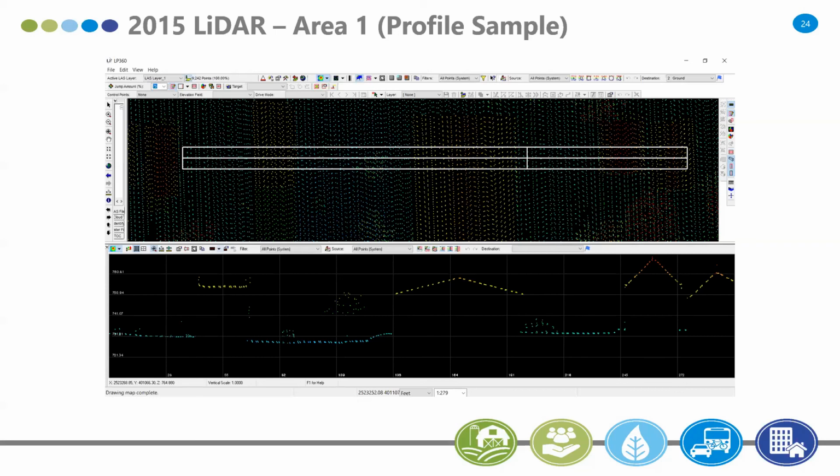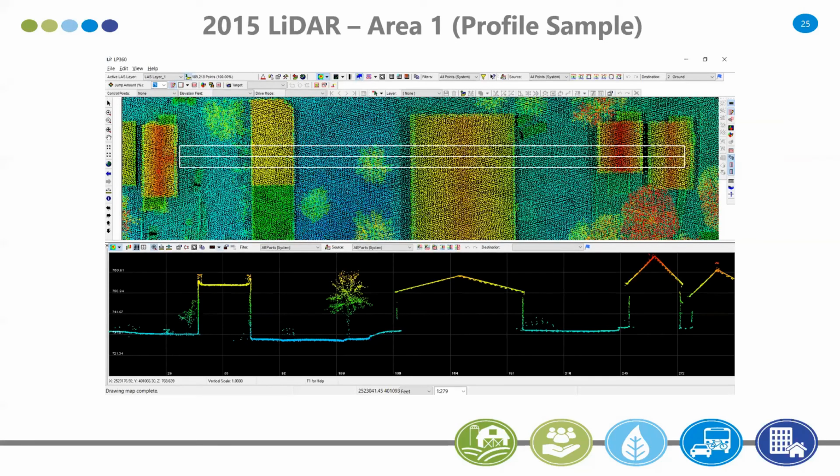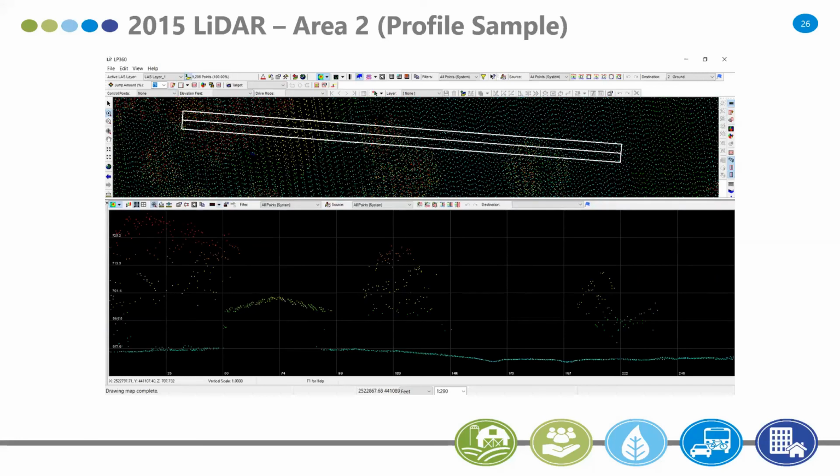Next slide. Here's what 2020 looks like. Now you start to understand the tree, the detail of the tree is much fuller. You now have the building sides, talking about that oblique perspective and things of that sort. So next slide. Here's another area, just profiling.